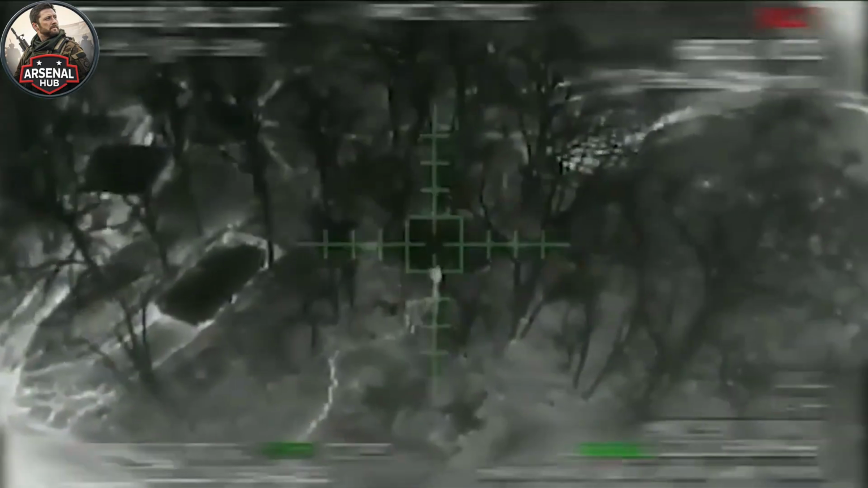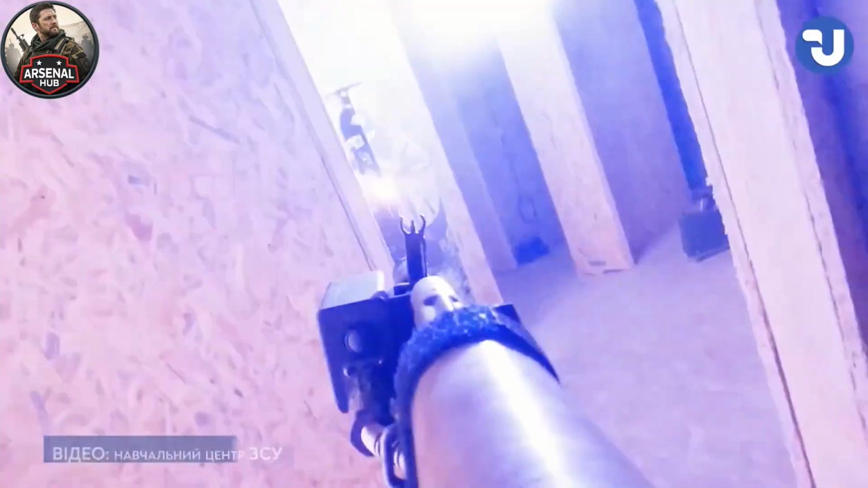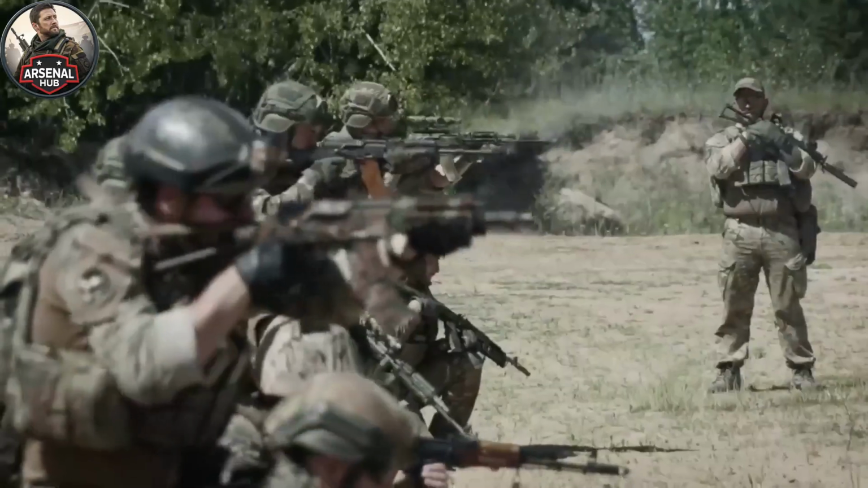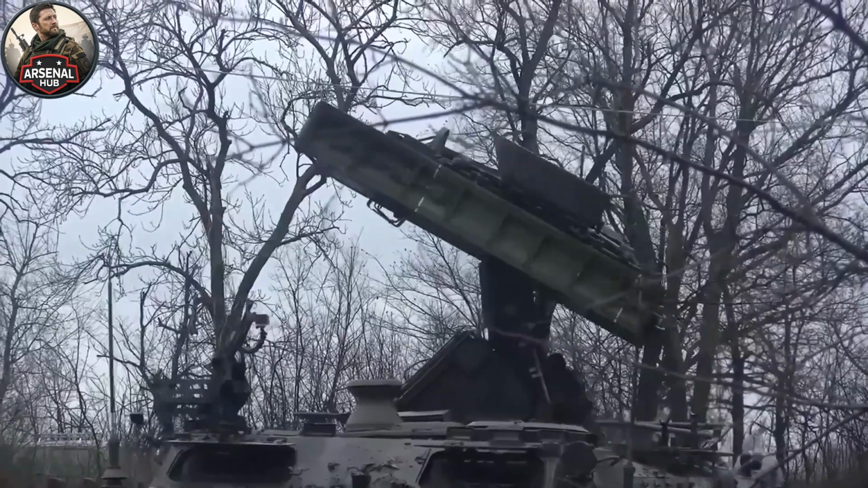The combined material and operational cost of this engagement: 4.8 to 10.8 million in direct vehicle losses, substantial personnel casualties in a combat specialty that Russian manpower pipelines are struggling to replace, and the operational consequence of forward positions that remain undermanned and vulnerable to the Ukrainian action that the reinforcement was intended to prevent.